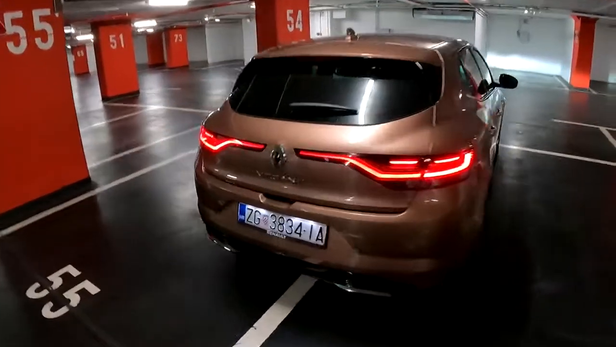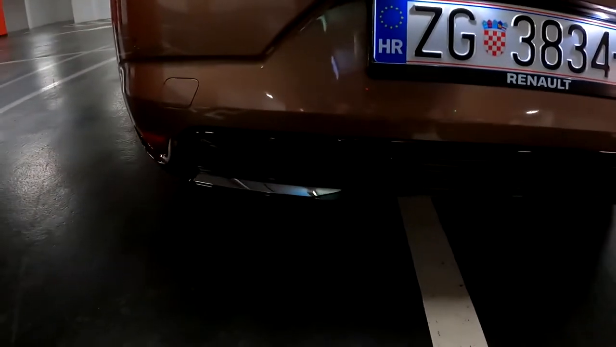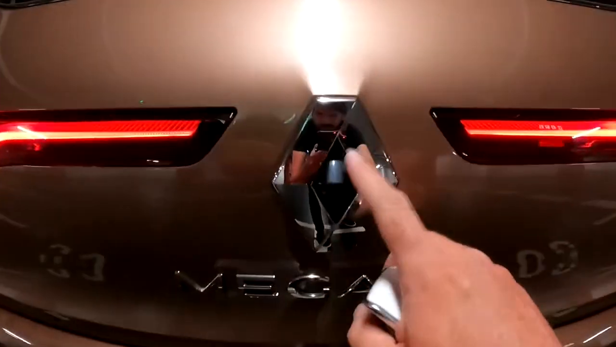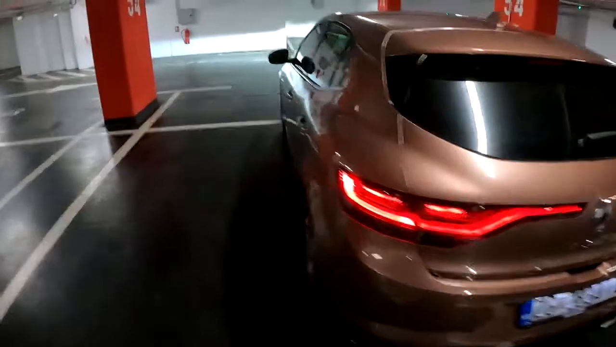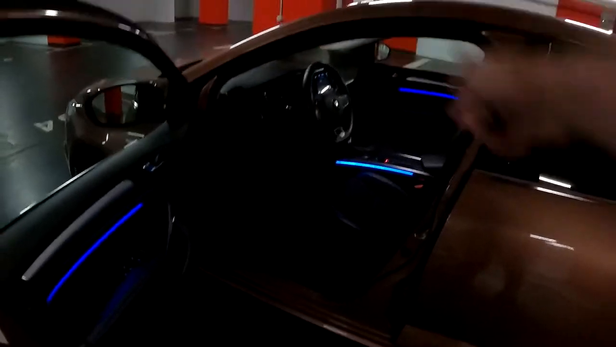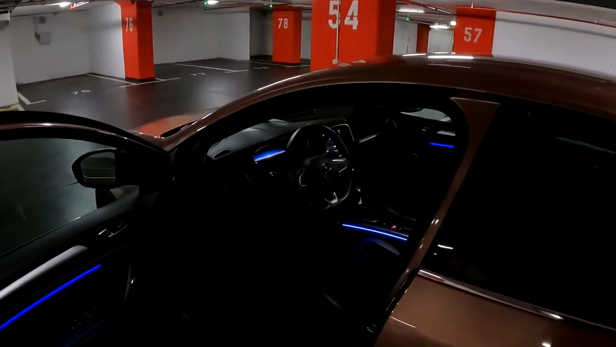One thing that I don't like is the fact that we don't have the real exhaust anymore. We just have these chrome lines. We can't even call those fake exhausts, but yeah, I would love to see the real one. The rear view camera is here, and now without further ado, let's step inside and see what has changed here. You can see the lovely ambient lights, I'll show you that, and different colors that are available.